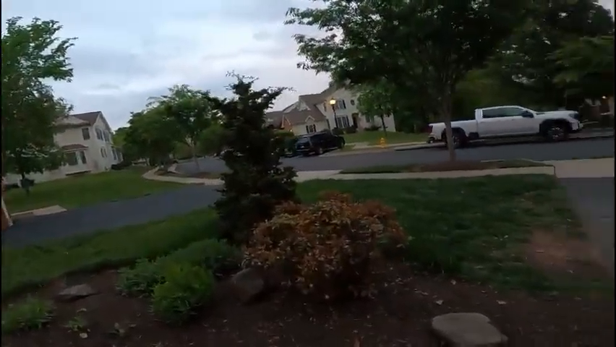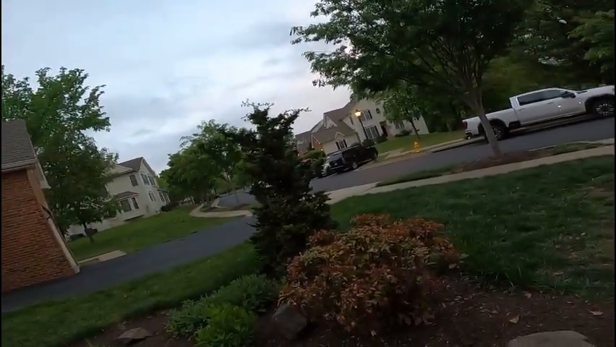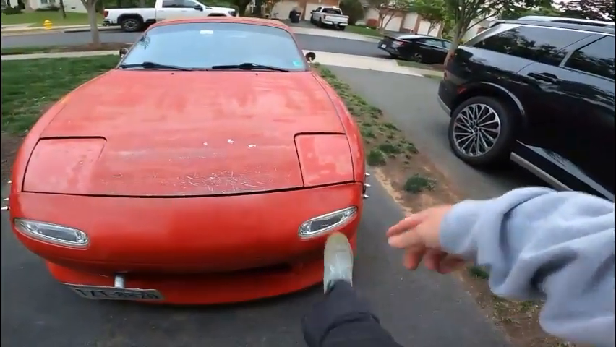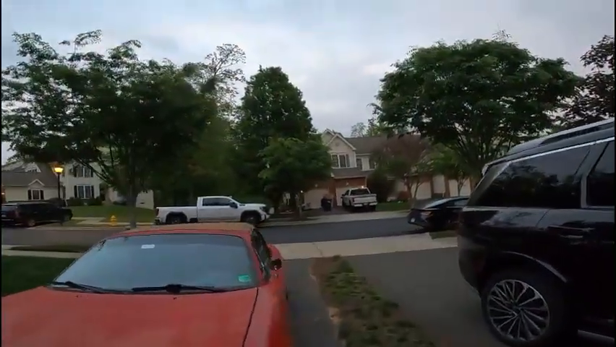So yes, it still runs and drives. Look at those two ducks. How did those get here? But yeah, I'm gonna be working on it. Gotta fix some things. Gotta fix this turn signal light. The bulb is out, so we're gonna fix that.